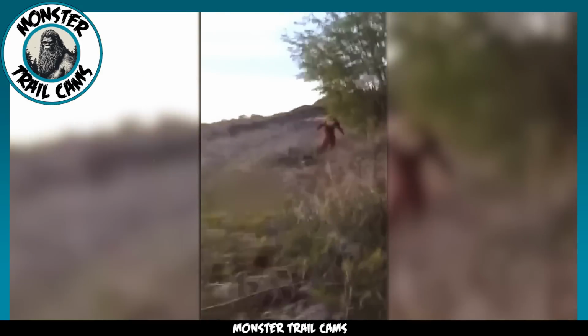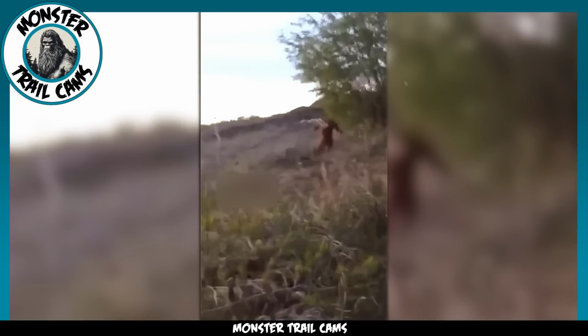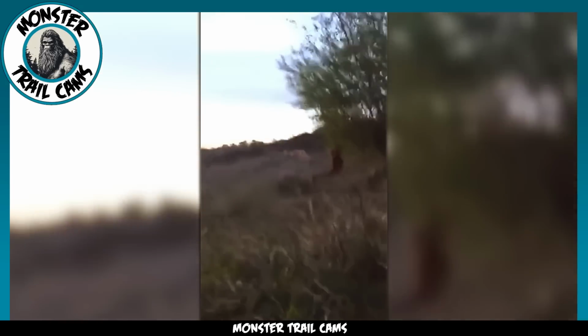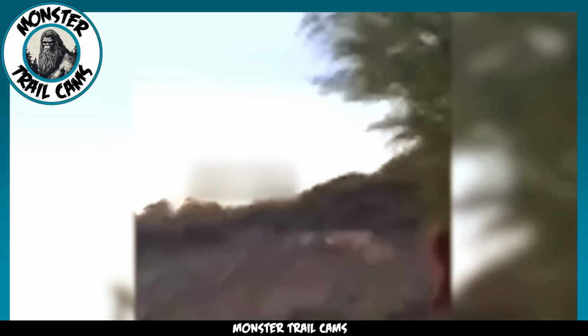Whether you call it Bigfoot, Sasquatch, or one of the other numerous names it's been given in cultures across the Americas, one thing is certain. This is the large bipedal primate fabled to inhabit North America. Of course, this could be a person wearing a fur suit, playing a prank on the anglers, or maybe even one of their friends helping them create a viral video. But this one does look a little more real than some of the others we've examined together.